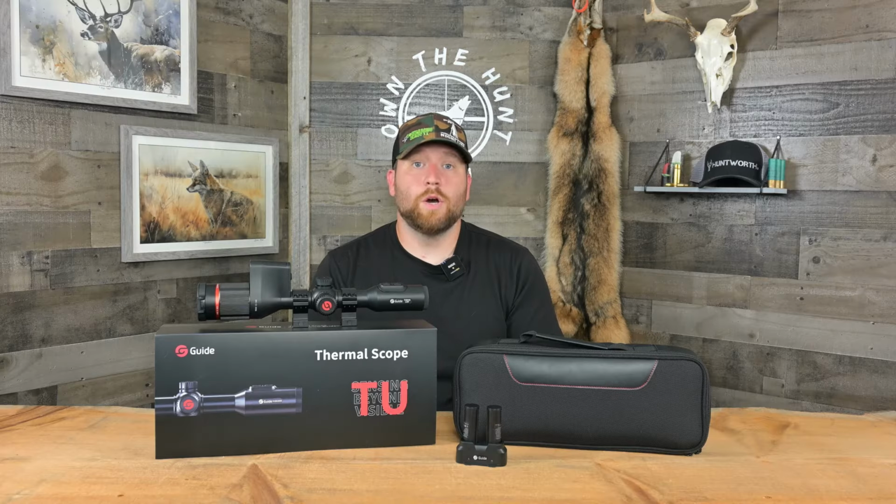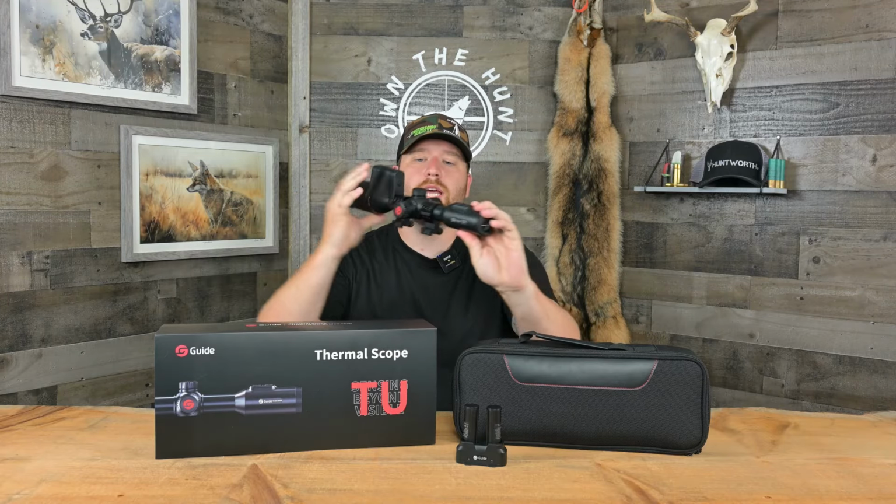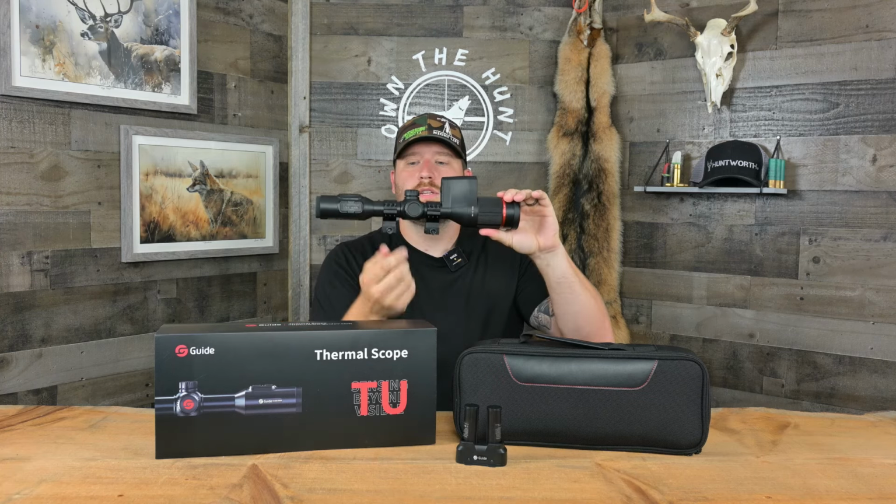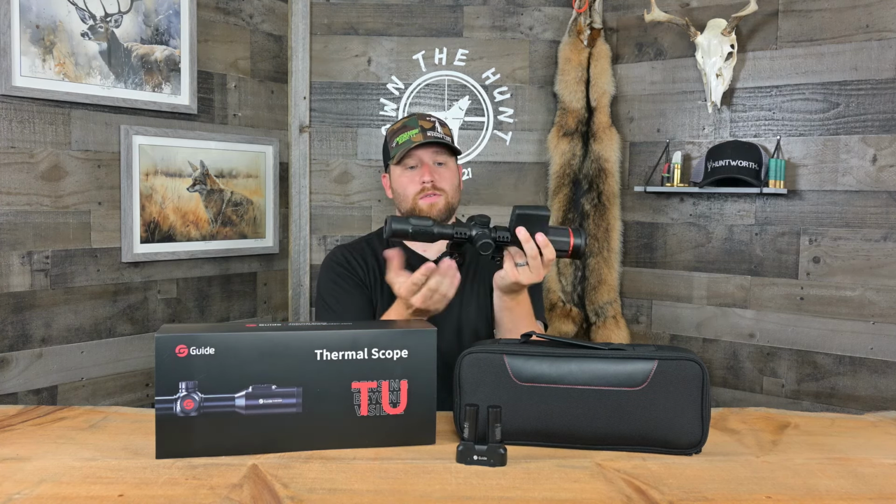So hit up a dealer if you needed additional batteries, they could hook you up. The scope comes with its own set of 30mm rings. They are not quick disconnect. They are screw on, kind of cheesy, but they work.